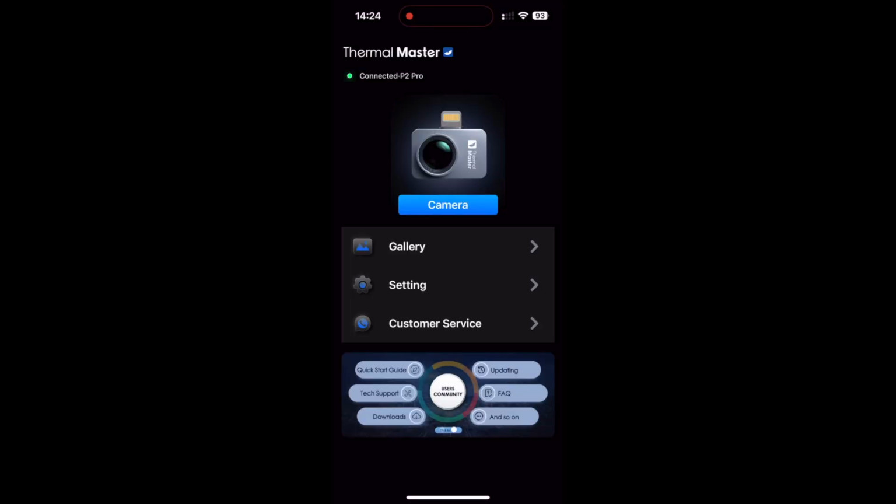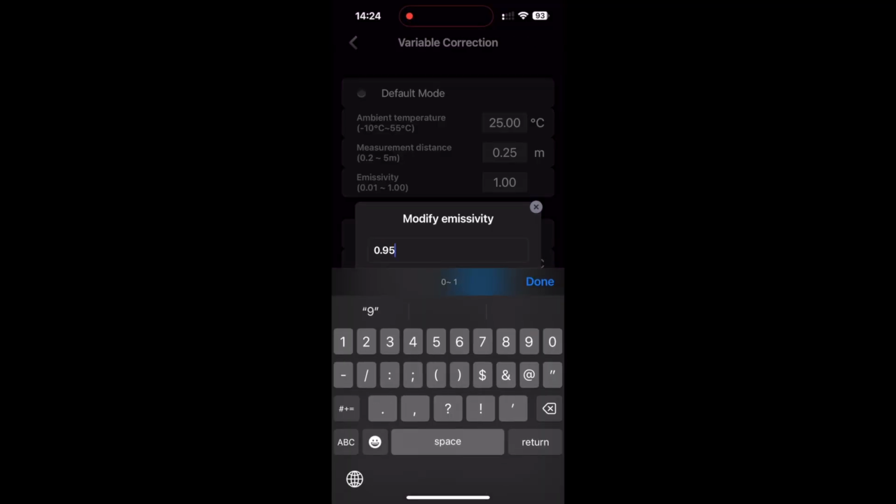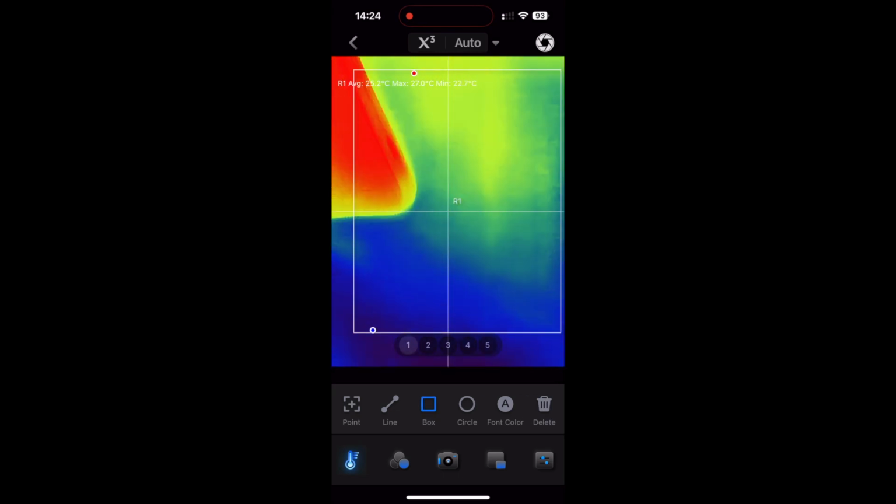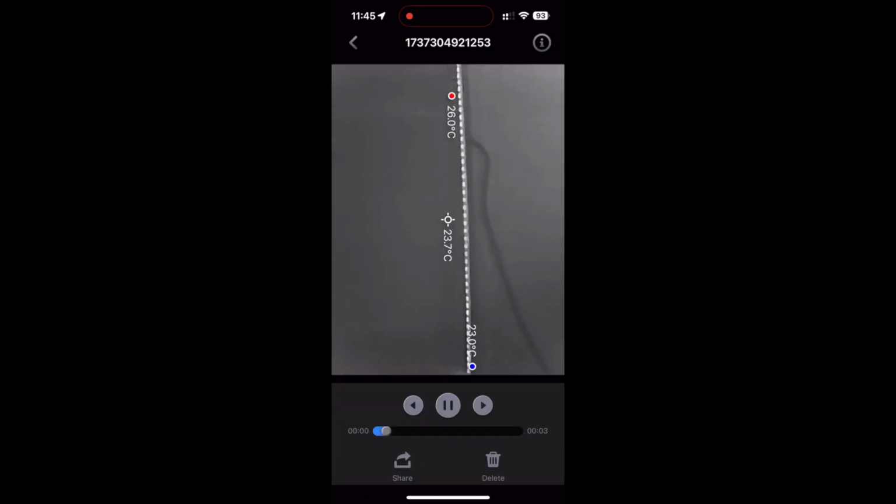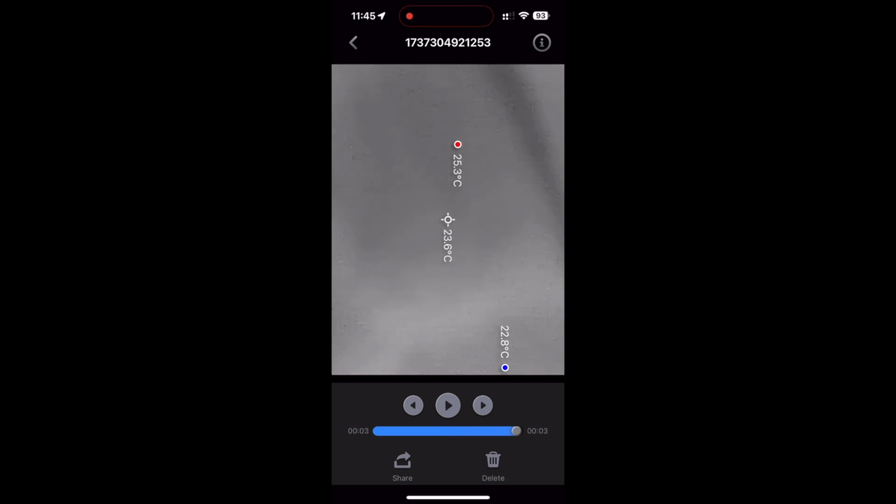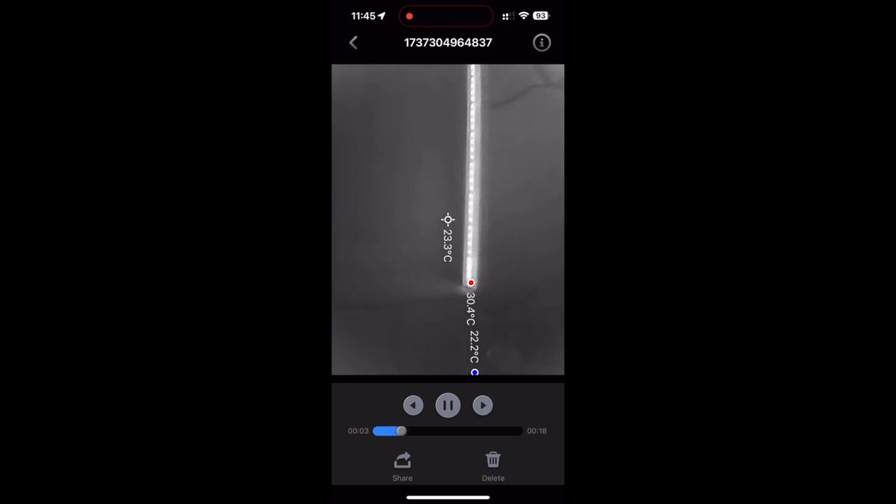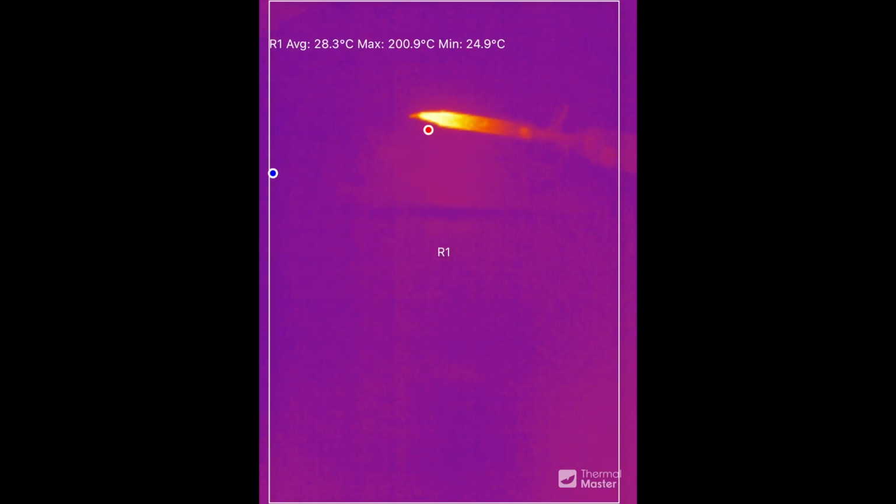So Thermal Master cons. Adjusting emissivity is cumbersome. The app doesn't remember the last setting, so for example rotation, created regions, and so on. It saves photos and videos to the app and not to the phone's photo album, although this could be a pro depending on your use case. It always records in portrait mode, so you have to rotate the video in post-processing. Even though the labels are rotated, the actual video itself is always in portrait. The cursor lags behind the hot and cold spot when moving, and the cursors themselves are pretty small, so it's a bit harder to see if you have a busy screen.